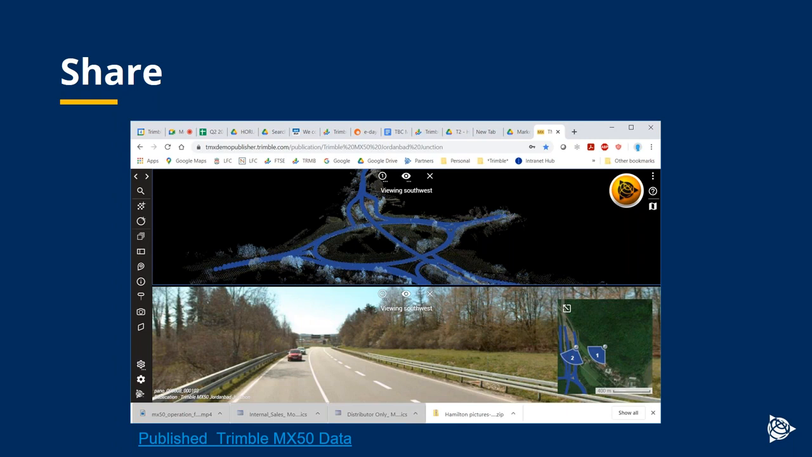And in fact, if you go to the MX50 part of the Trimble website, you have an opportunity to look at some MX50 data that we are sharing publicly from one of our testing locations, where you can experience MX50 data simply in a web browser.